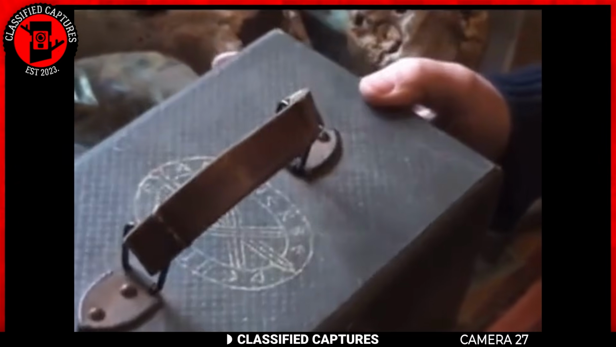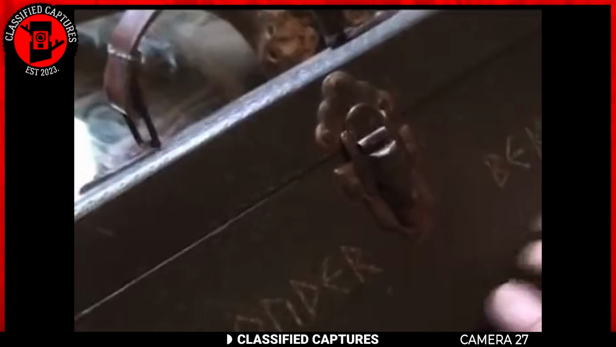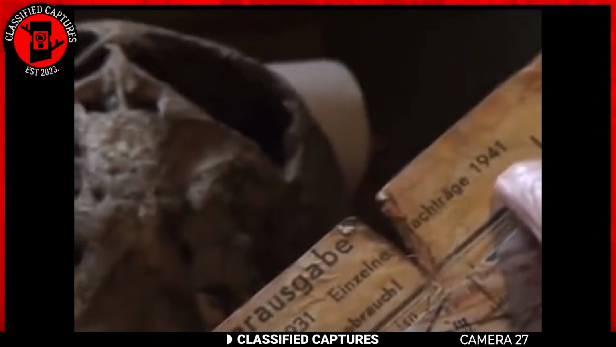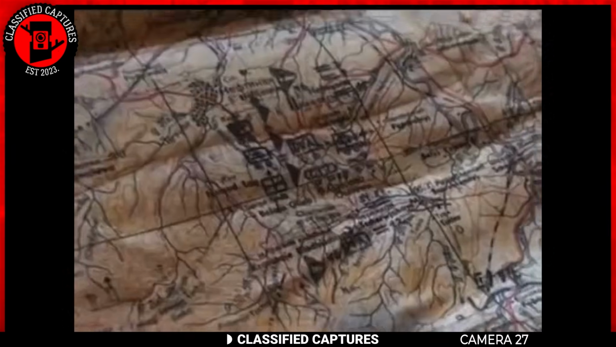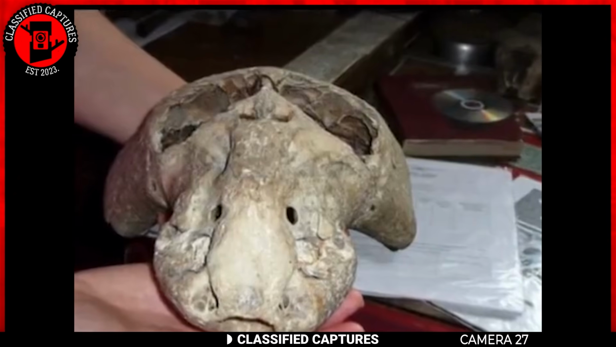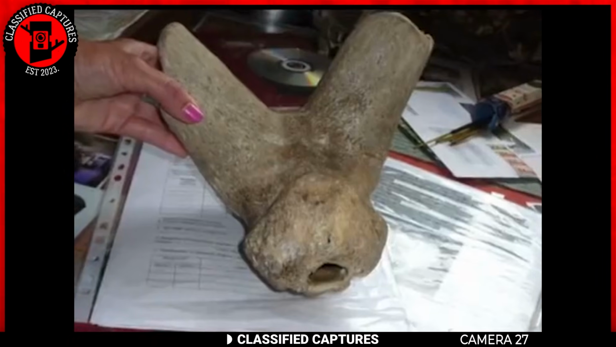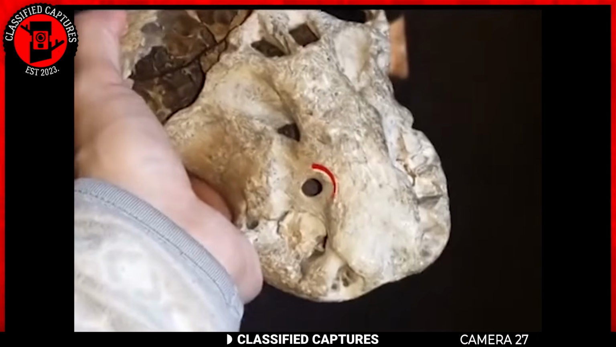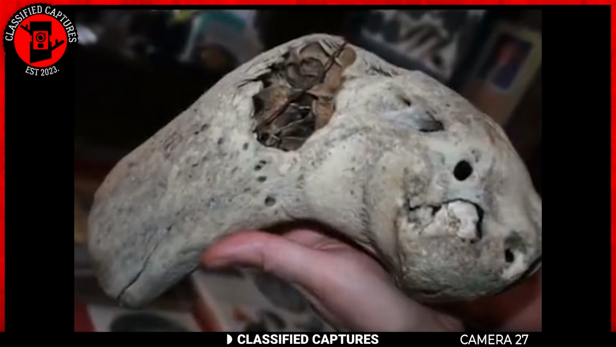These strange skulls were found in a chest by archaeologists. The chest was marked with the sign of what is believed to be a German occult organization. This organization was known for hunting down relics and artifacts, often with a mysterious and supernatural reputation. The big question is, how did they come into contact with these strange skulls? As with many questions on this channel, we don't have a definite answer.